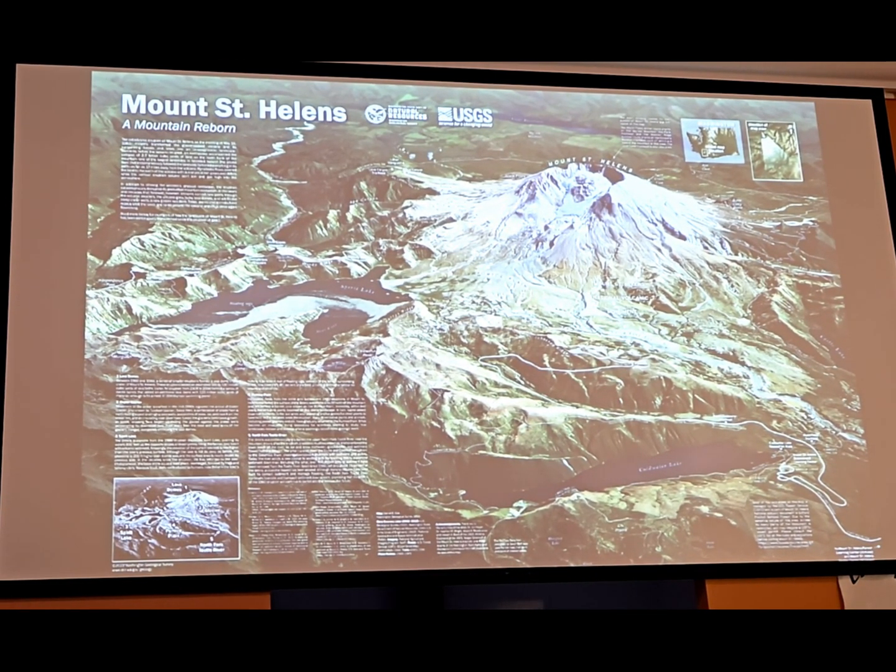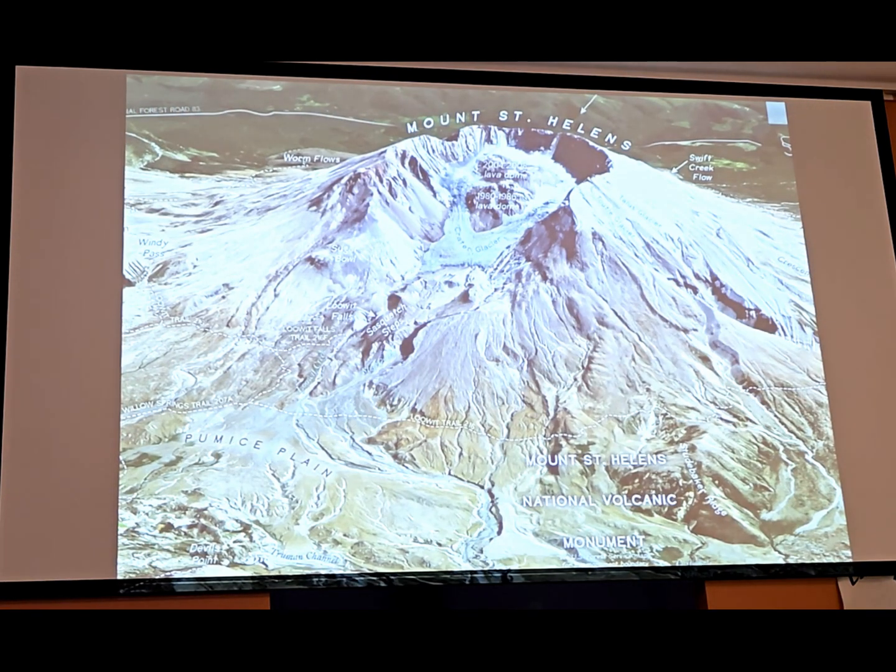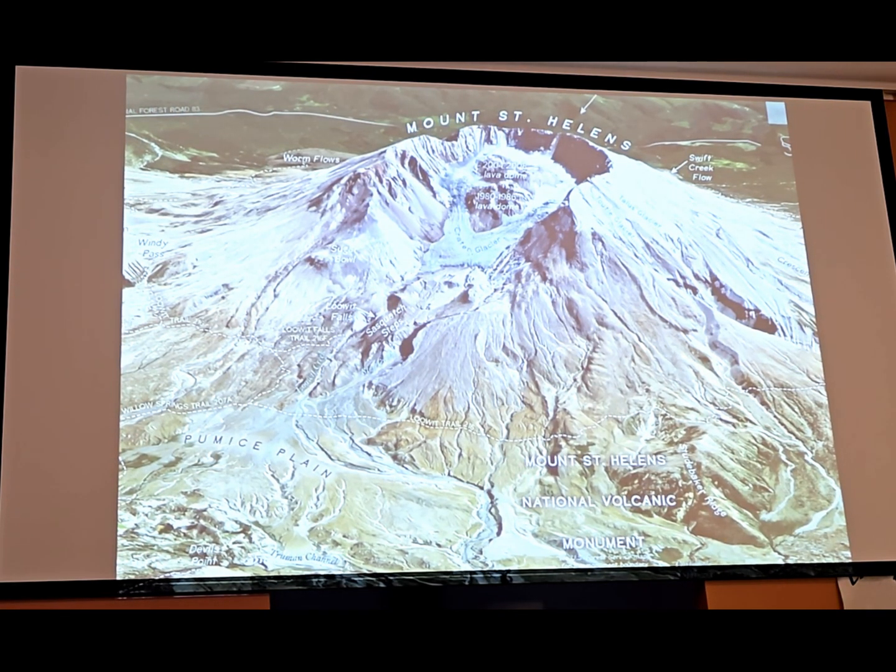So this map actually showed 5 different ways the landscape of Mount St. Helens has changed in the past several decades. Here's a zoomed in view. One of those ways is the growth of the crater glacier. And you can see it's grown even more, poked a little further down slope, kind of bucking the trend of melting glaciers in most of the world.